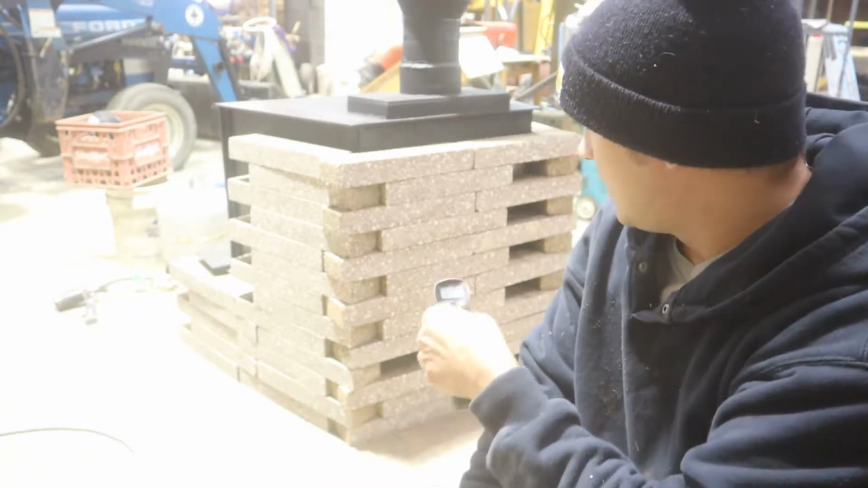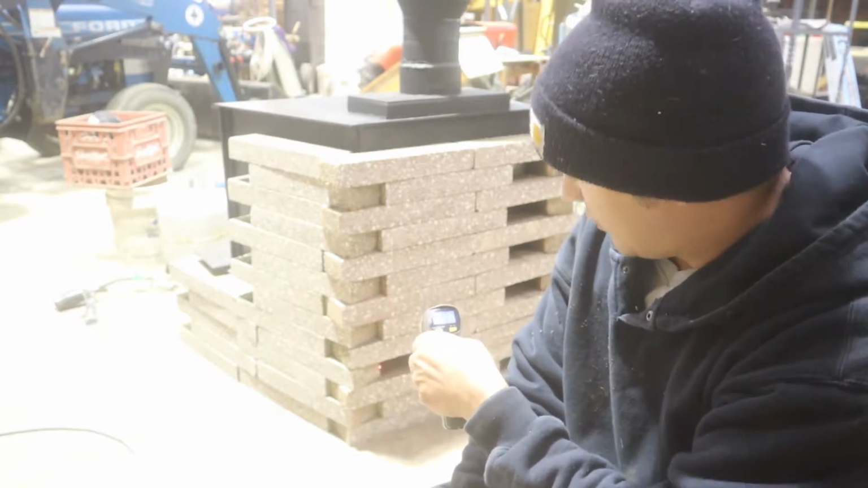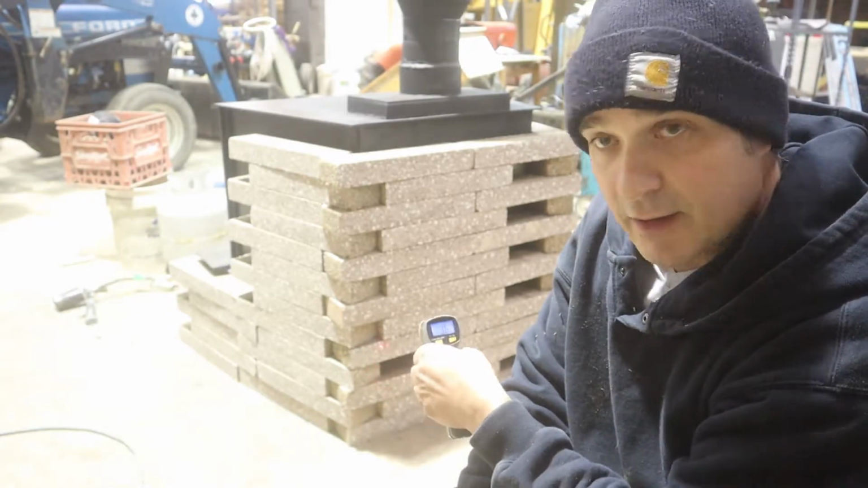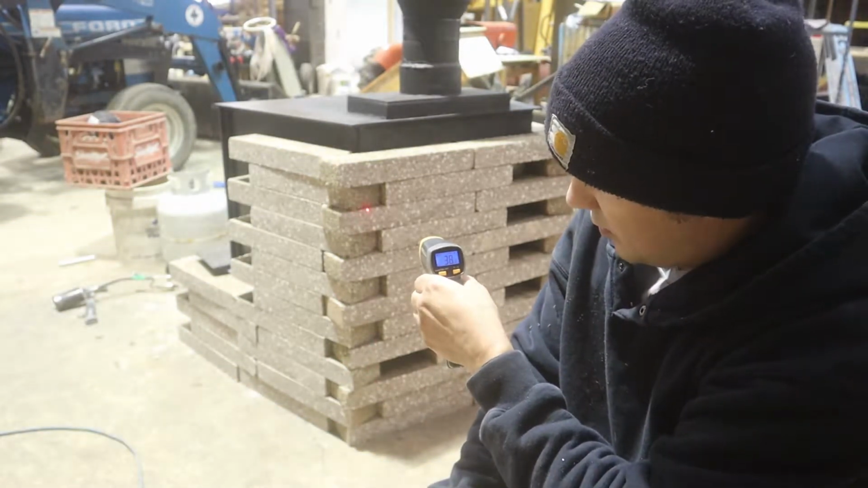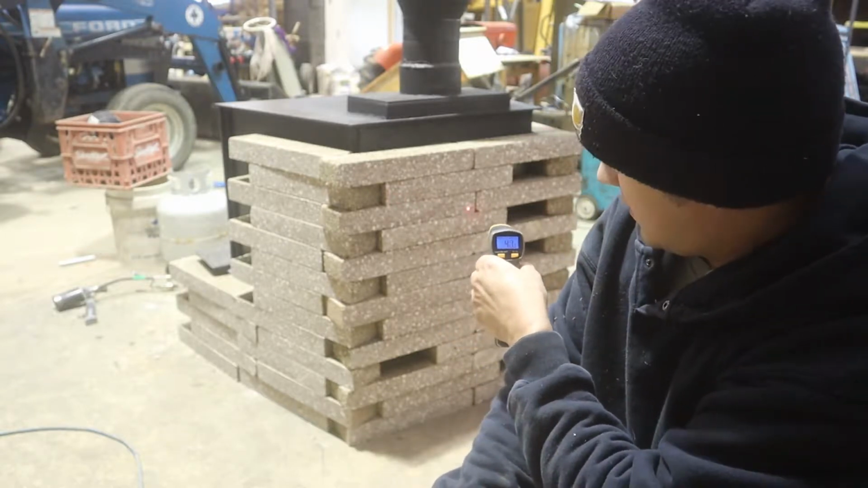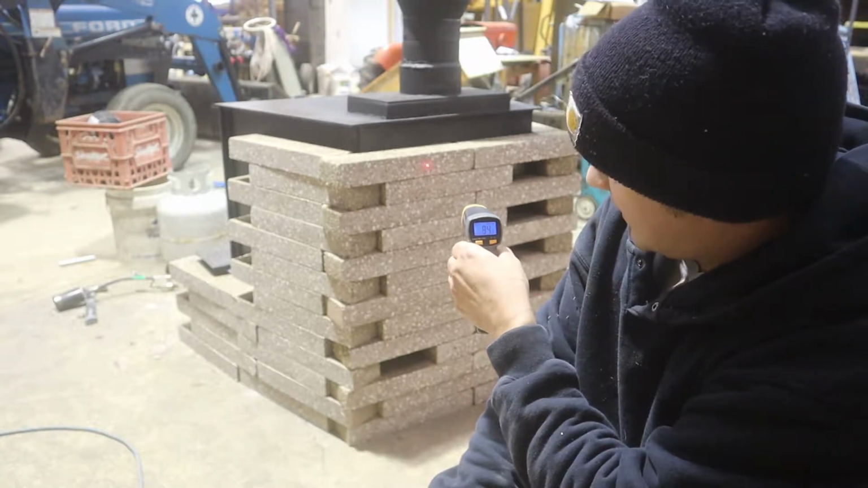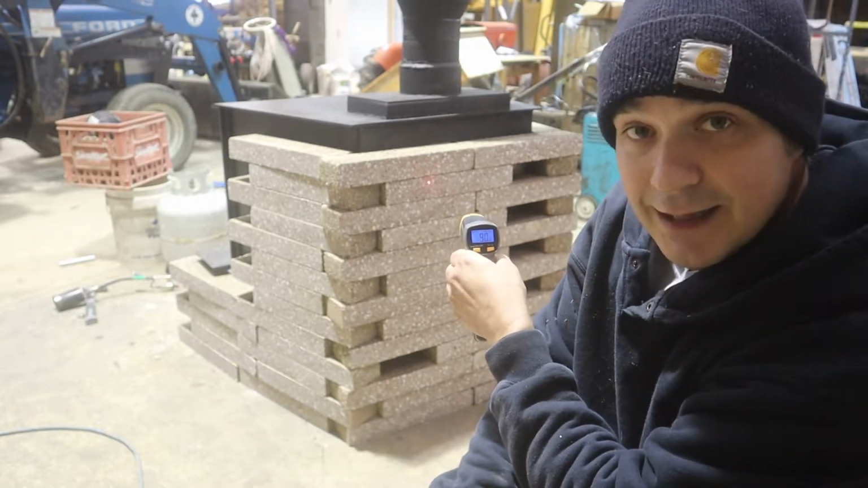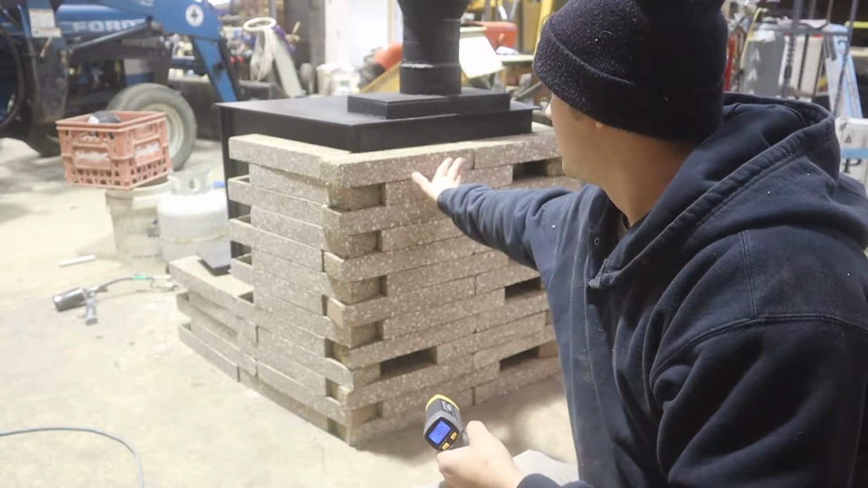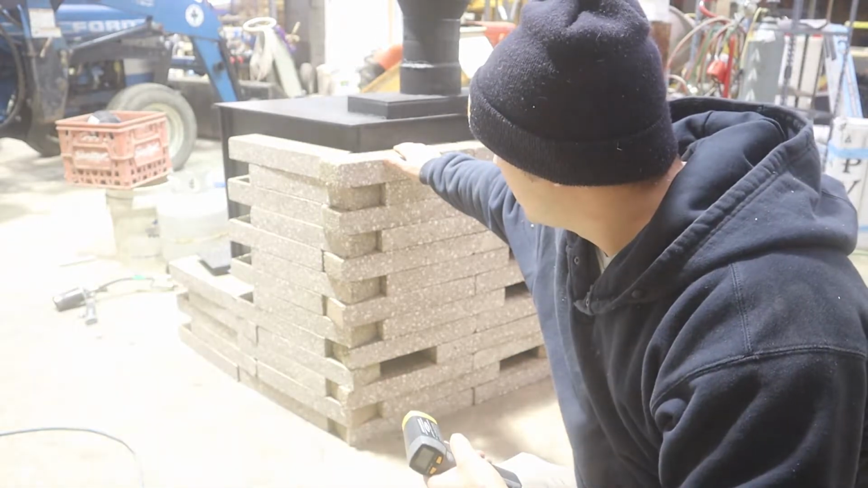So I came back. So we started off at 35. So towards the bottom near the floor, it's still 35, 36, 37. But closer to the top, we are 38, 40, 41. Right up top, the top block is 90 degrees. Oh. But yeah, I think this is going to really work.